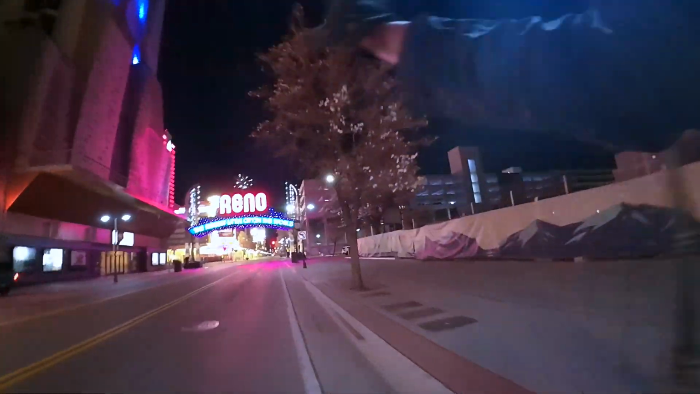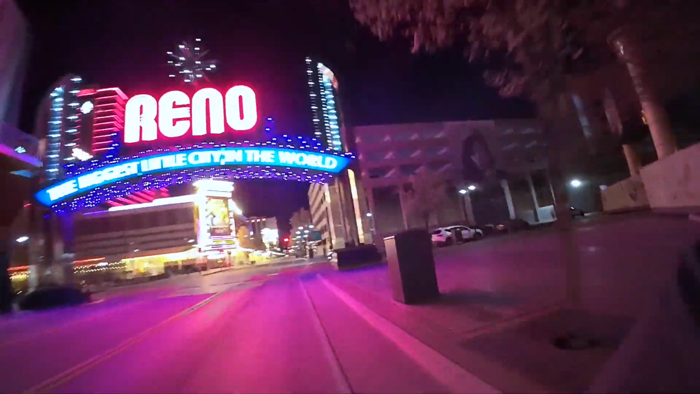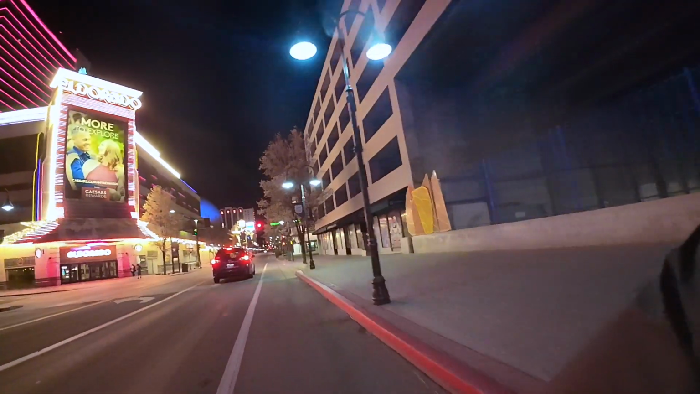Here's our famous little arch. That's the main reason I'm here. Riding through the long way.